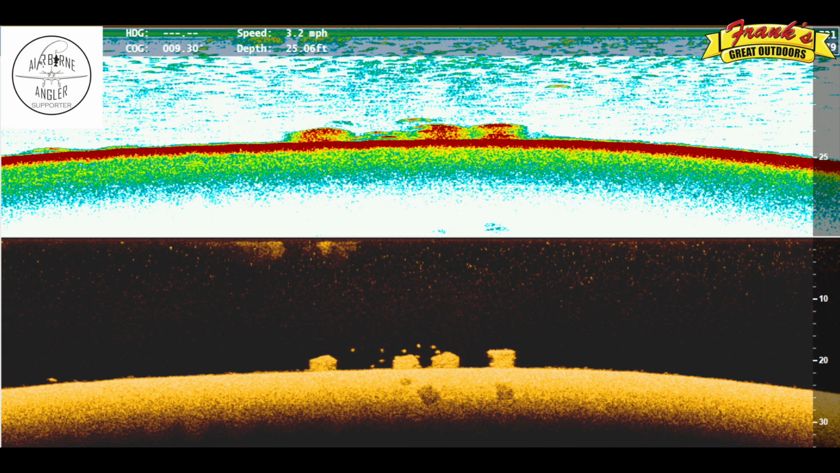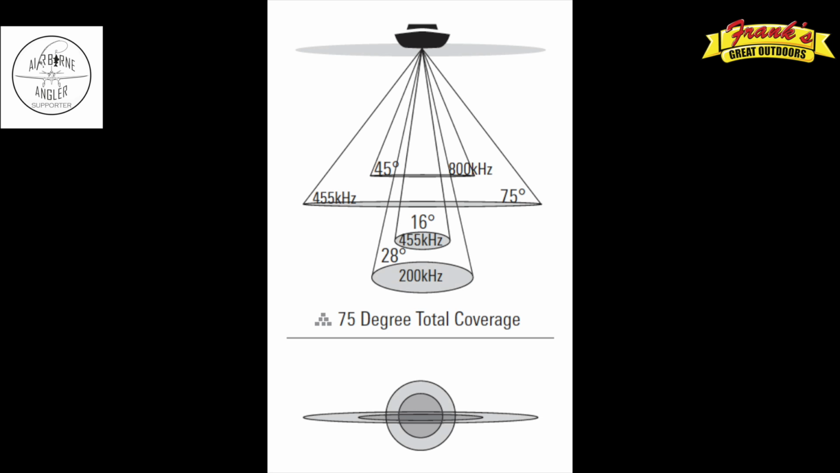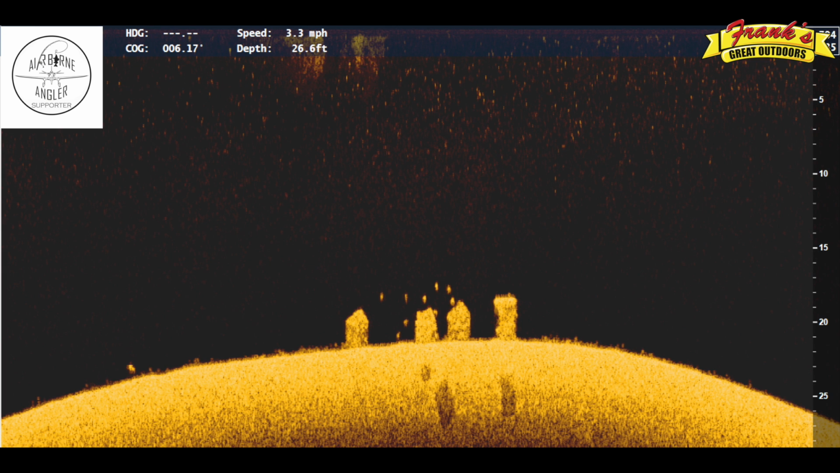So here's a split screen of the exact same moment I went over that at slow speed, with the sonar on top and down imaging on the bottom. And what you'll notice is there's actually 4 structure pieces on the down imaging and only 3 up top. And that's because the 2D sonar has a smaller cone than the super wide down imaging. So it actually caught one more crib in its sonar cone, which is another big advantage of down imaging.